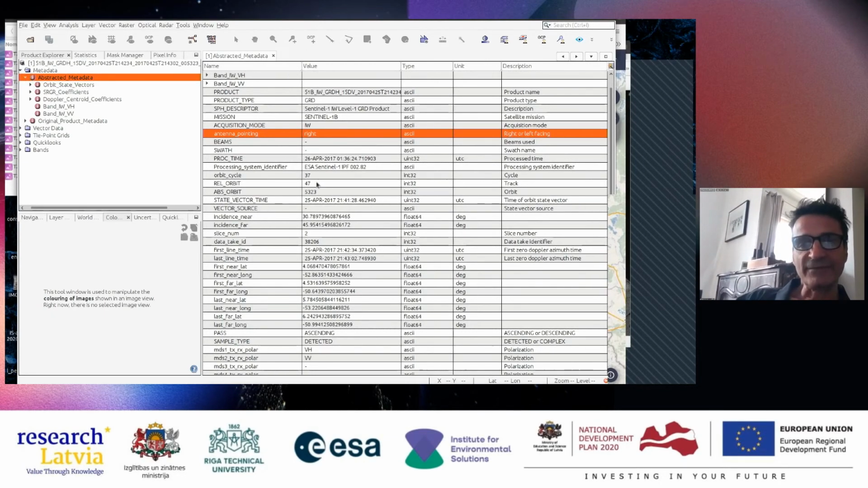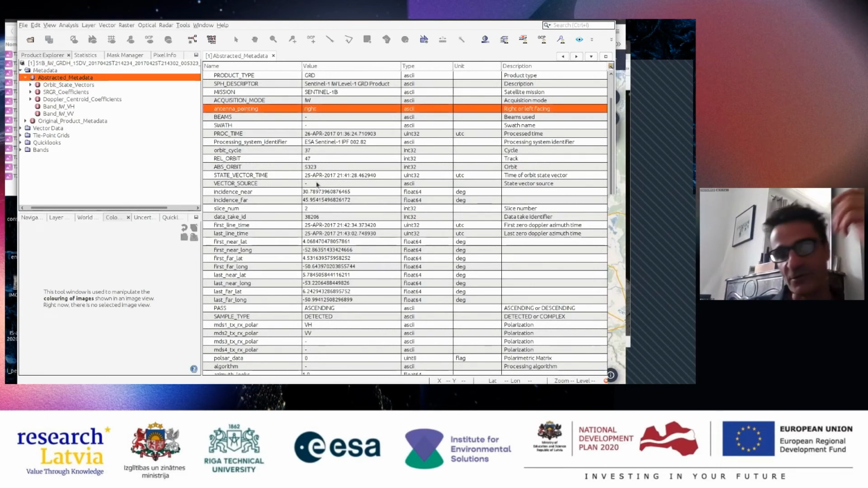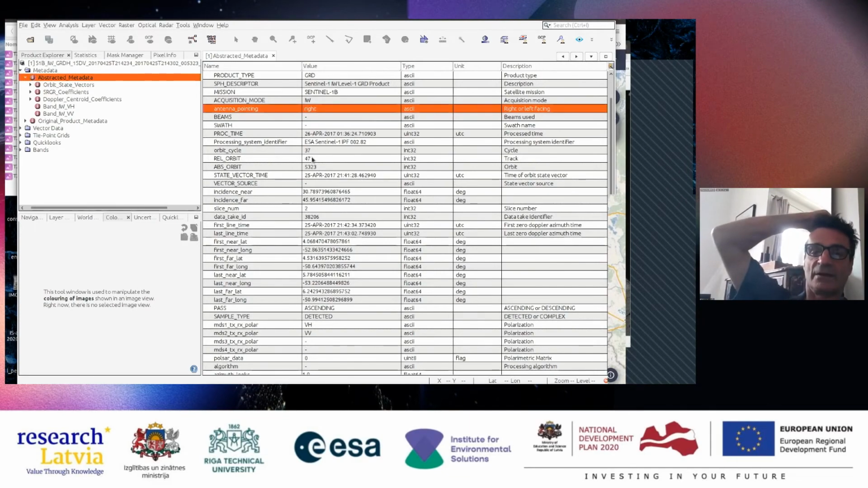You have the relative orbit. We will speak maybe about this. Relative orbit corresponds to each orbit after 6 days. The satellite goes on the same orbit.